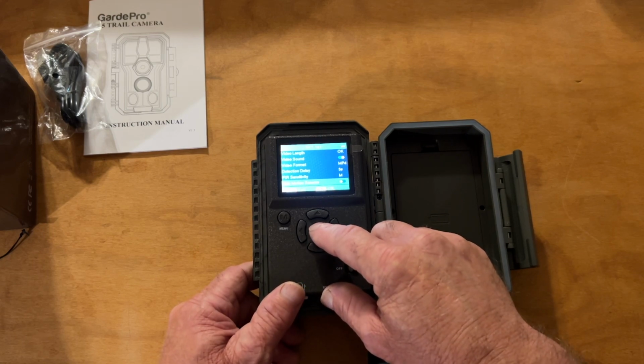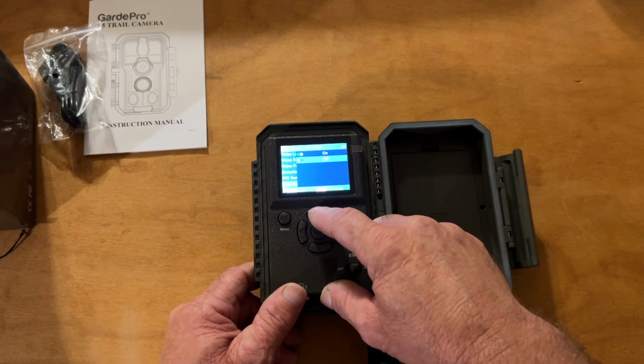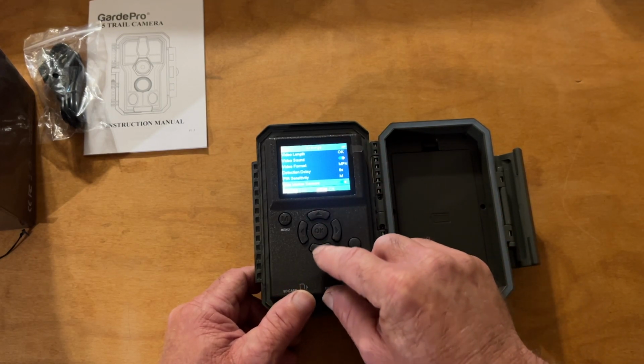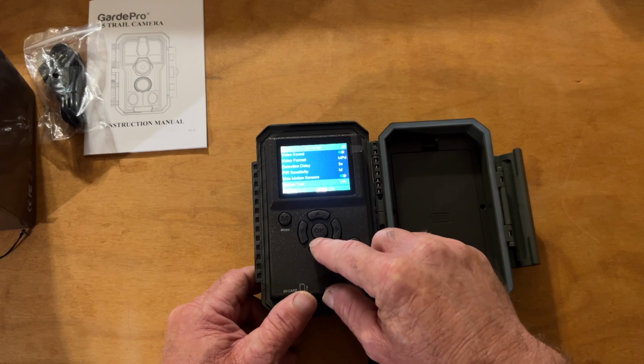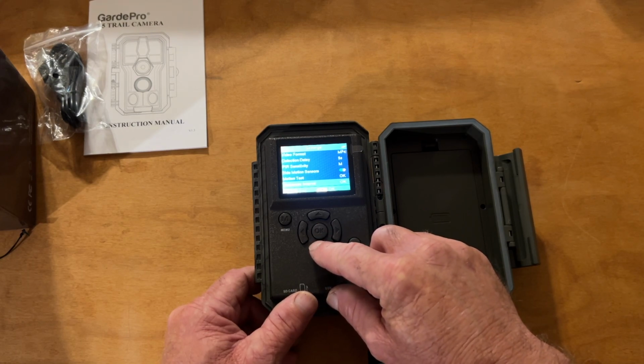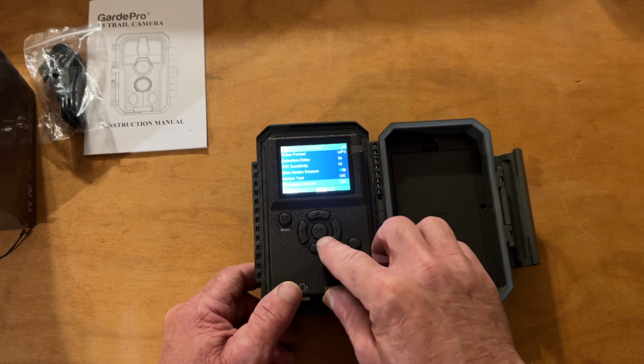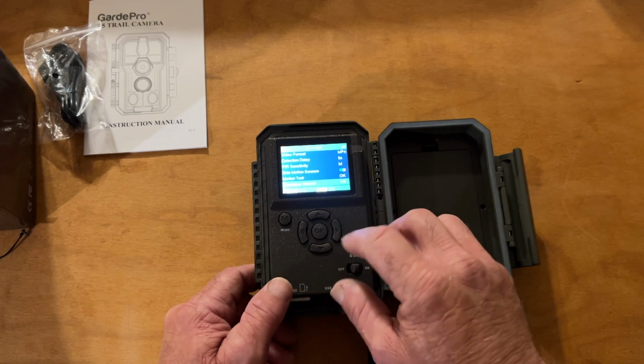The side motion sensors, it has it. So I am going to turn them on. Looks like it's already on. Motion test. Time lapse. I've not used this yet on any of my cameras. I have watched some videos and it looks pretty interesting. I just haven't used it.